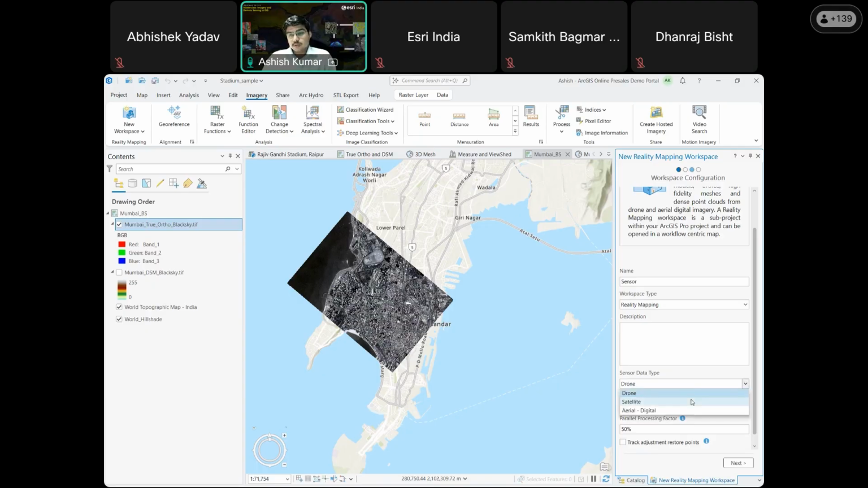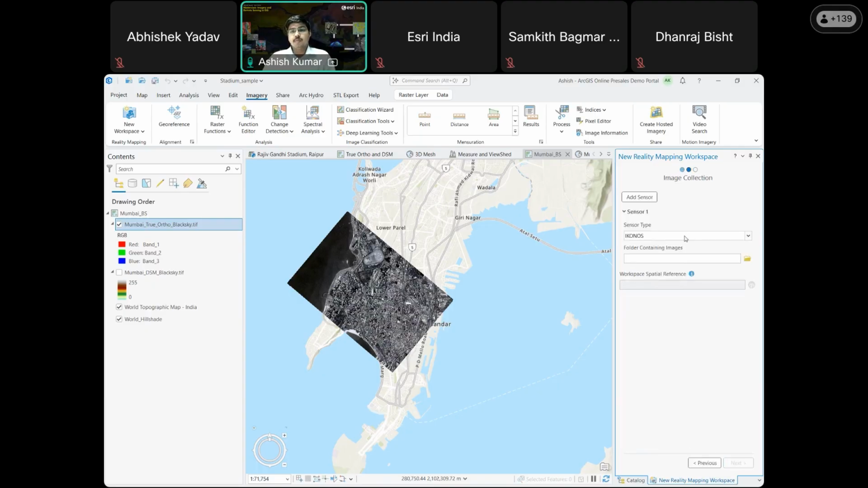So here is for drone, and you can also process and create the outcomes of your satellite imageries. As you can see, there are numerous sensors included within the software.